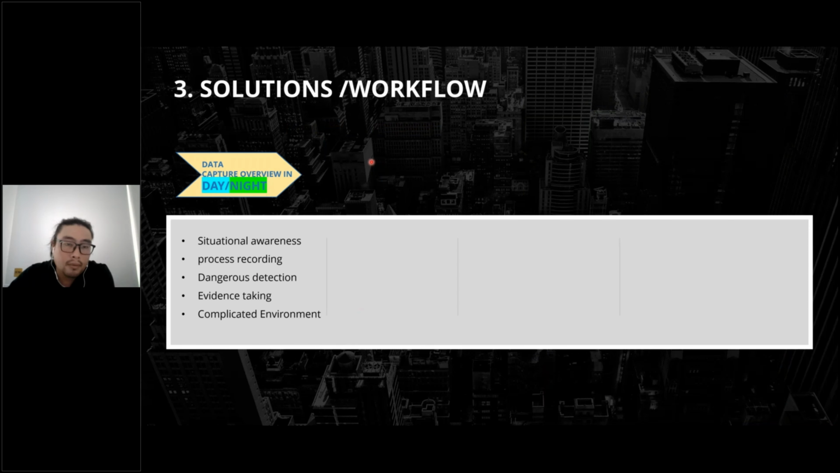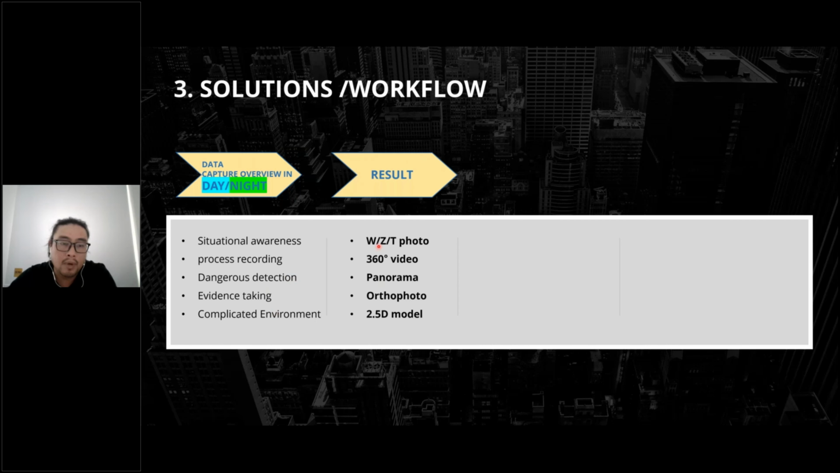The workflow is: first situation awareness, processing, recovery and danger detection, and talking with the commander for the overview, with everything communicated at the moment. The result is a wide photo, zoom thermal, a panorama, and a 2D mapping project.